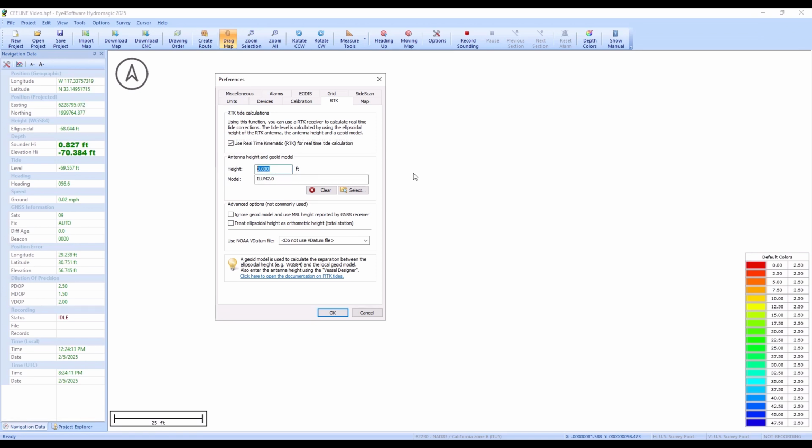We have an antenna height we put in here. So this antenna height, you could potentially just put the complete total distance from the bottom face of the transducer to your antenna in here. You could put the whole distance with a single offset.